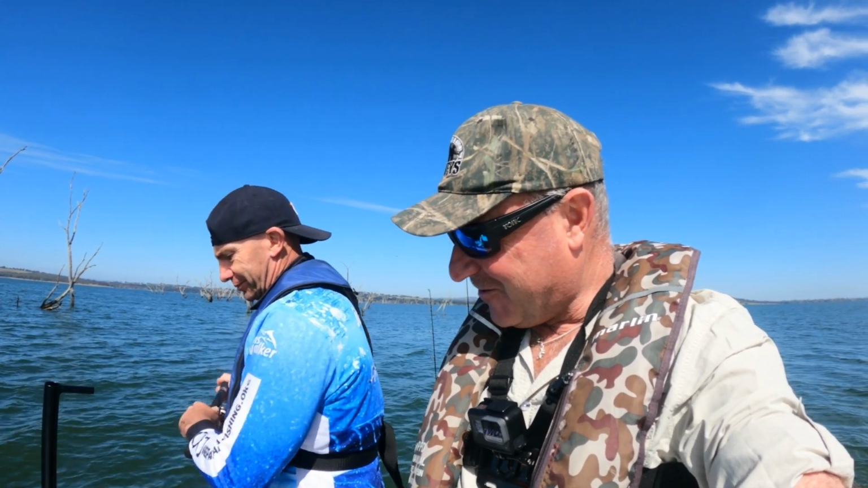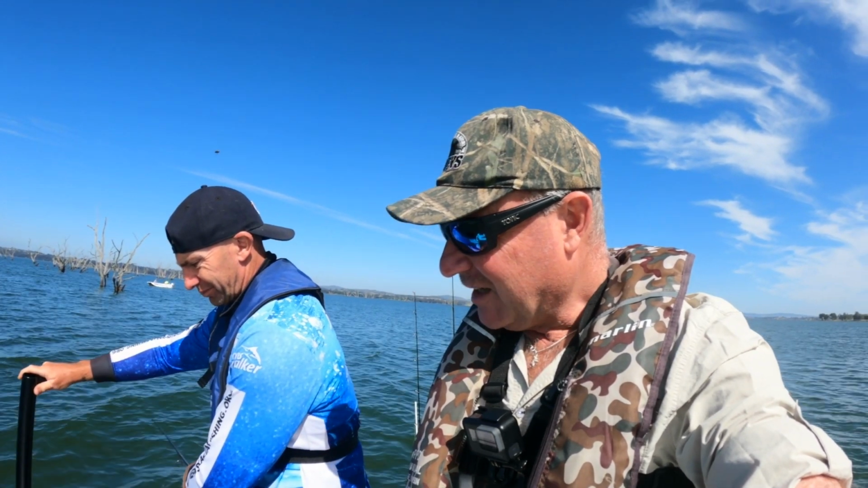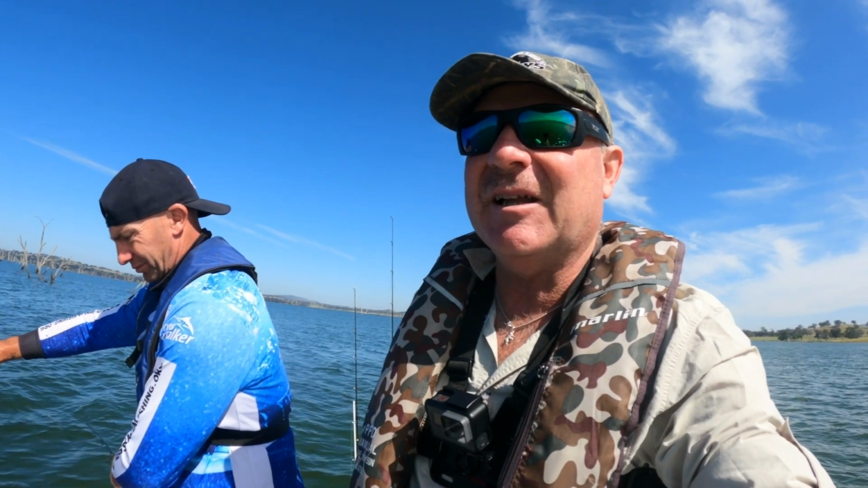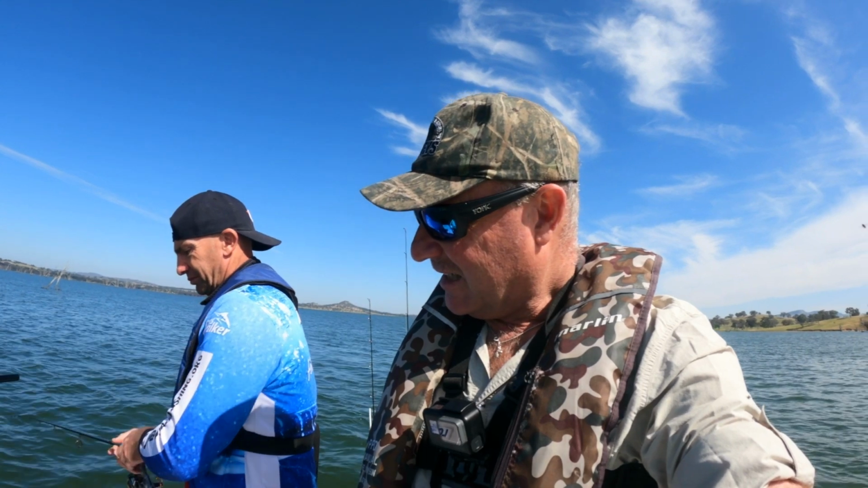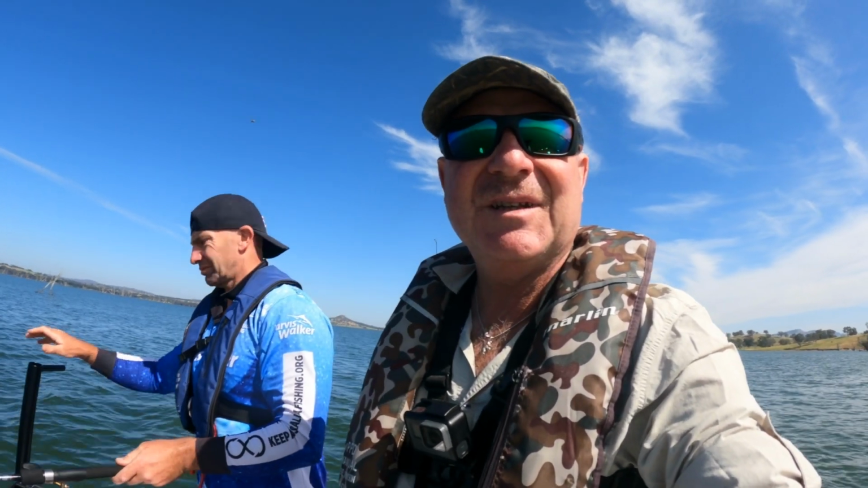But Brendan's just got one up here now. Or two, actually, there's two there. So it's always a good indication if we've got two on the screen that it is a yellow belly. They're starting to pair up at the moment, or have been for a little while now, and going into their mating ritual.